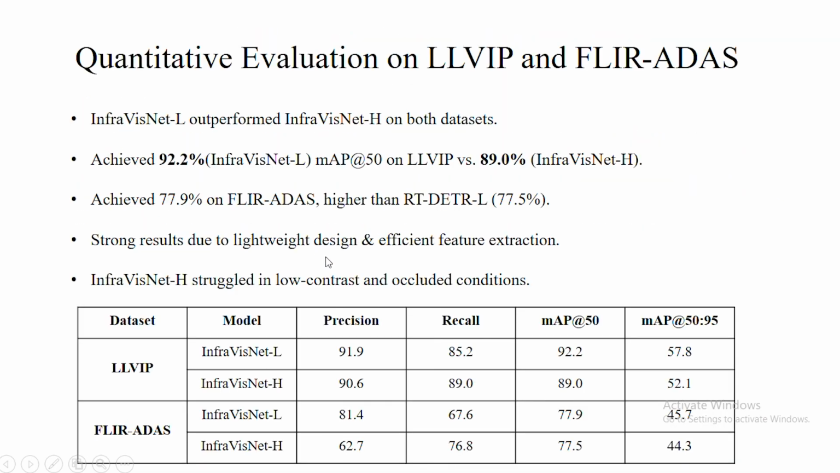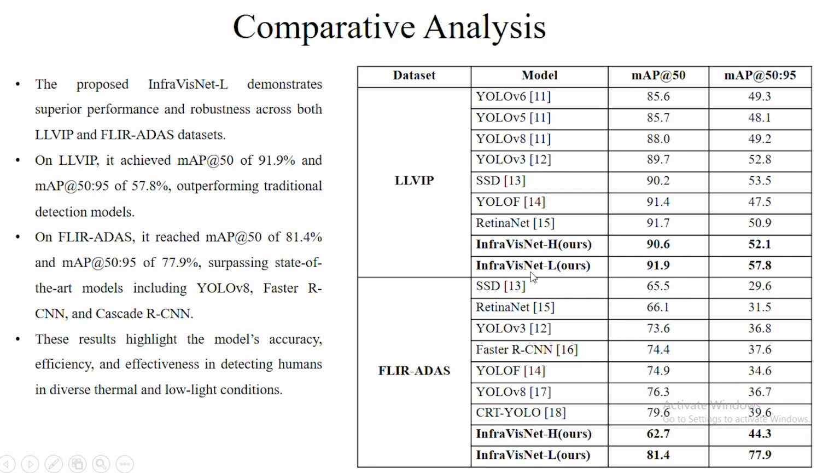For the statistical results, two models were there, YOLOv11 and the RT-DETR model, that were trained on two data sources. So we trained a total of 4 models, and for the results we have used the InfraVisNet L model trained on LLVIP, as said earlier, because it had a higher precision of 91.9%, recall of 85.2%, and mAP50 of 92.2%. When this model was compared with several other models, we analyzed that our model was outperforming existing models, and it outperformed them by approximately 57.8%.